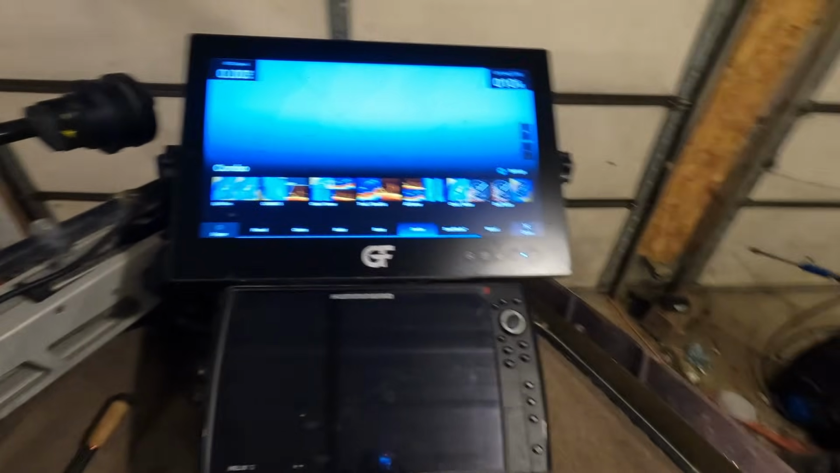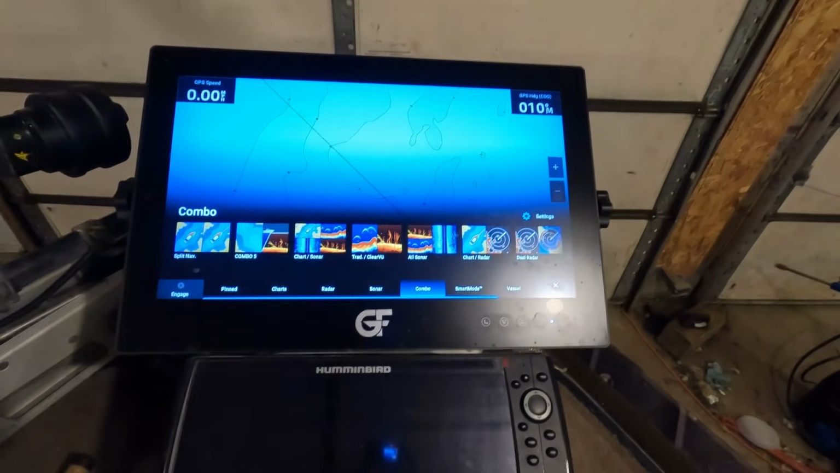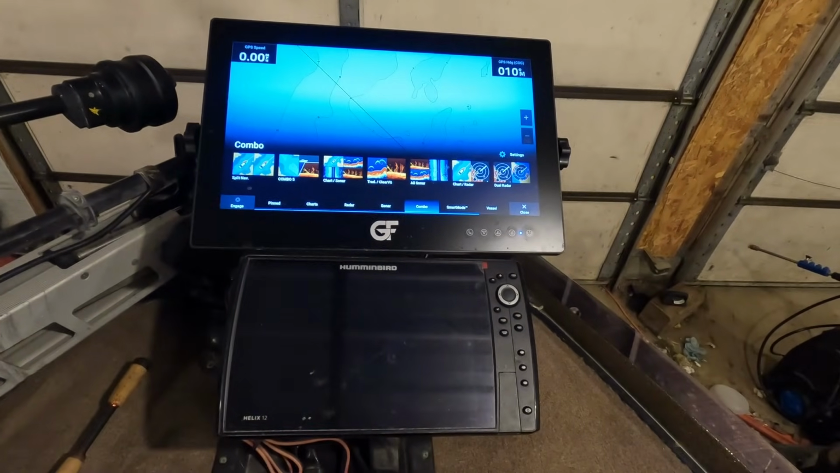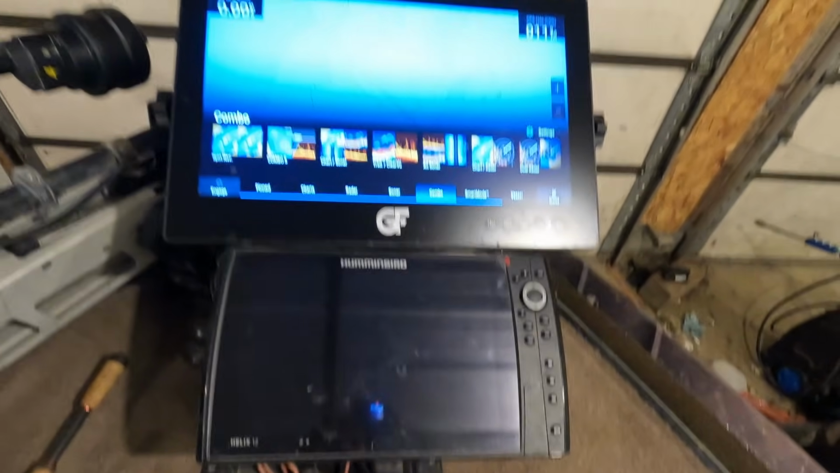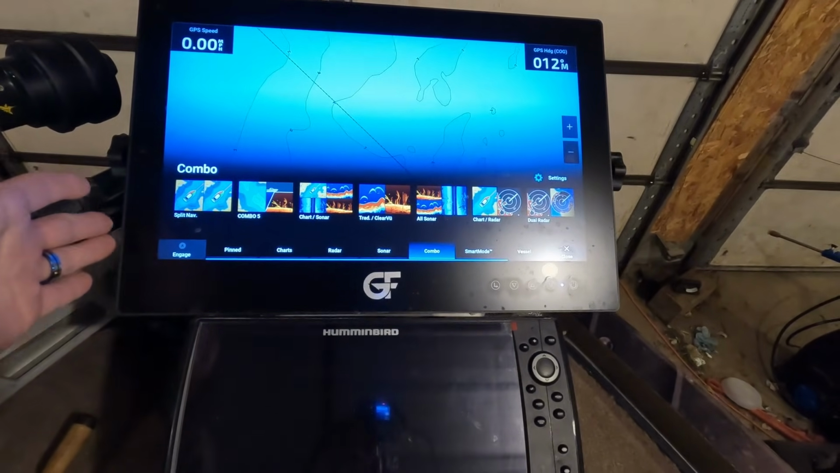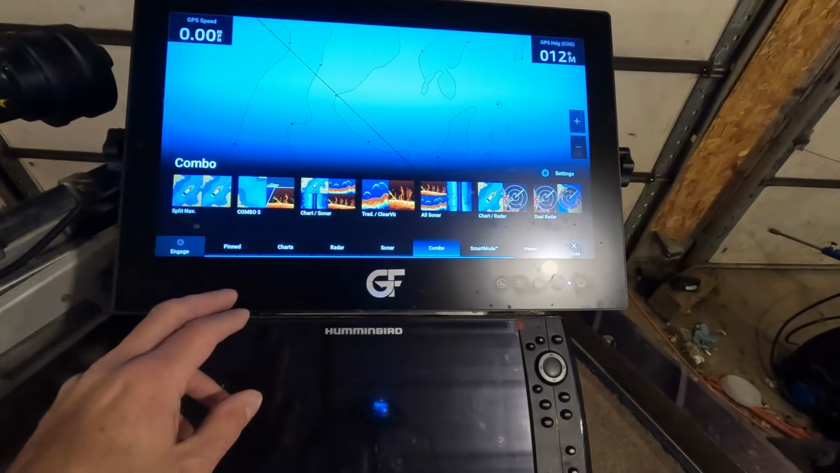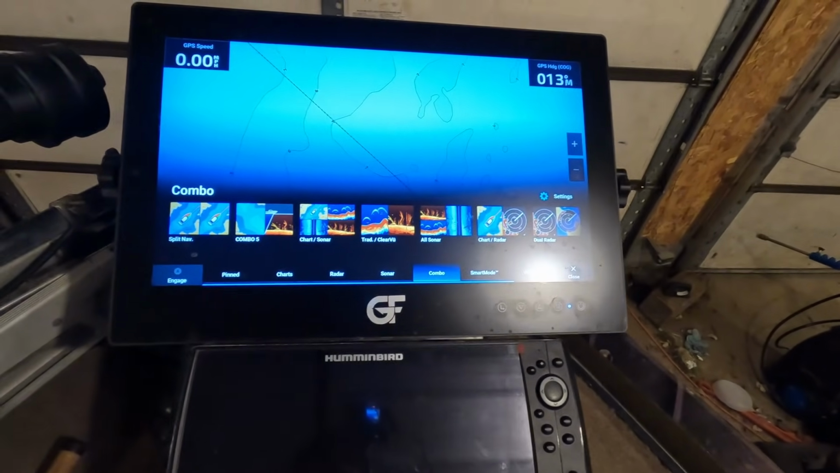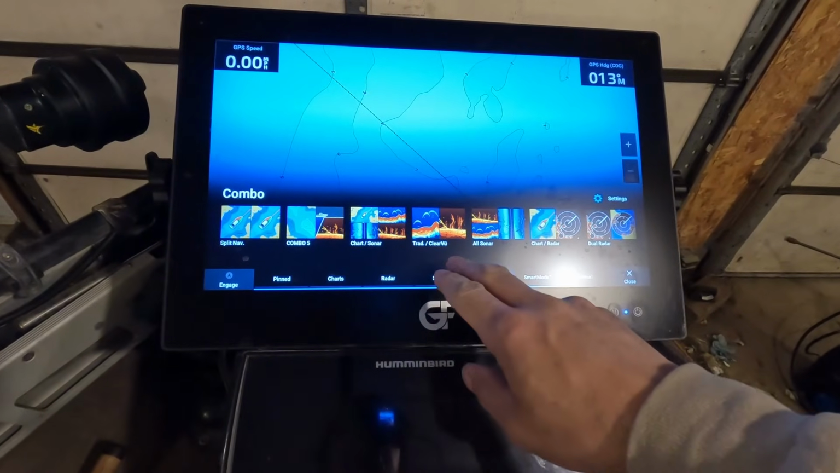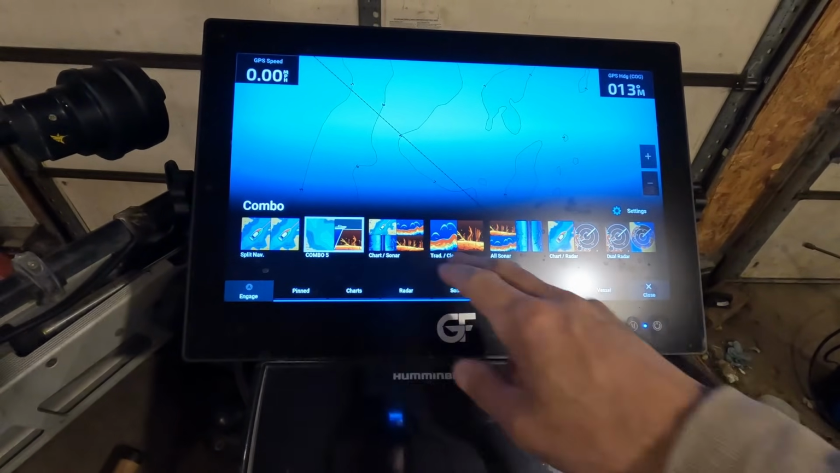And while we're on the subject of the screen, just look how much more real estate this is compared to a Helix 12 unit. 18.5 inches is ridiculous, but I'll tell you what. I put my Garmin in the simulator mode so we can play around and show around.